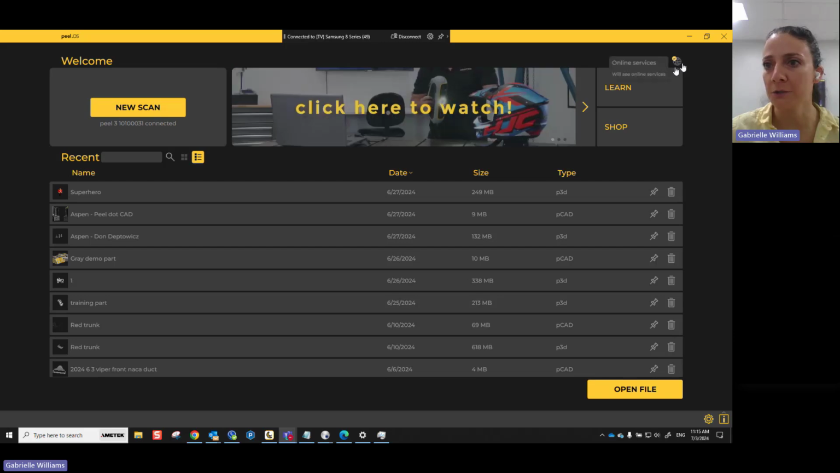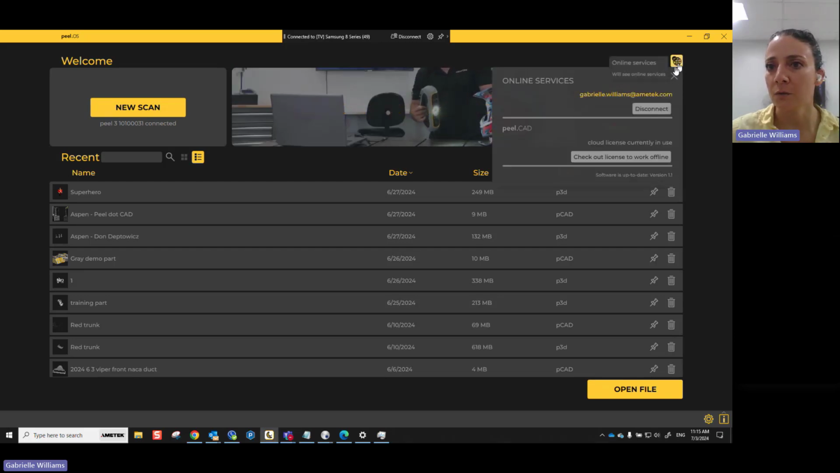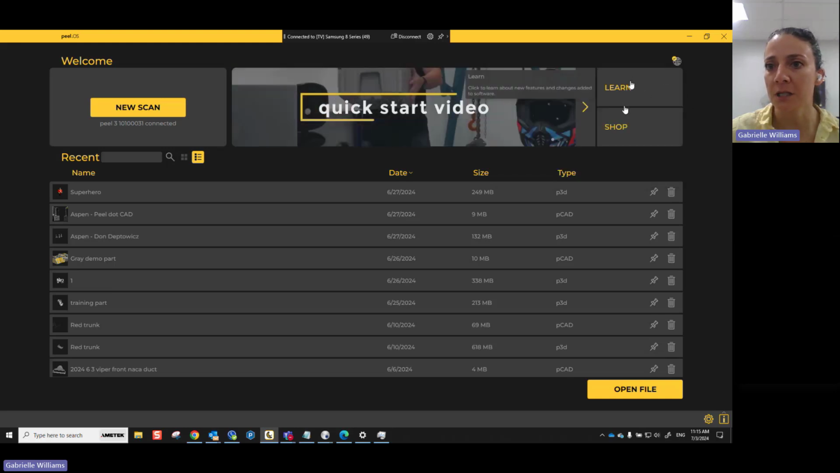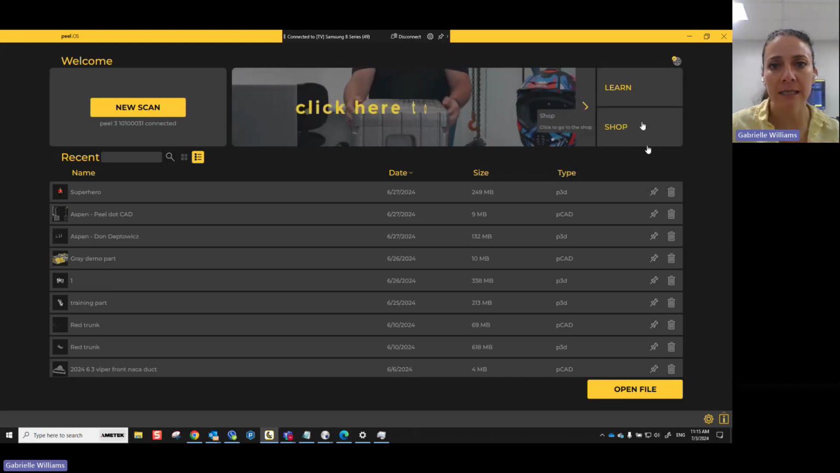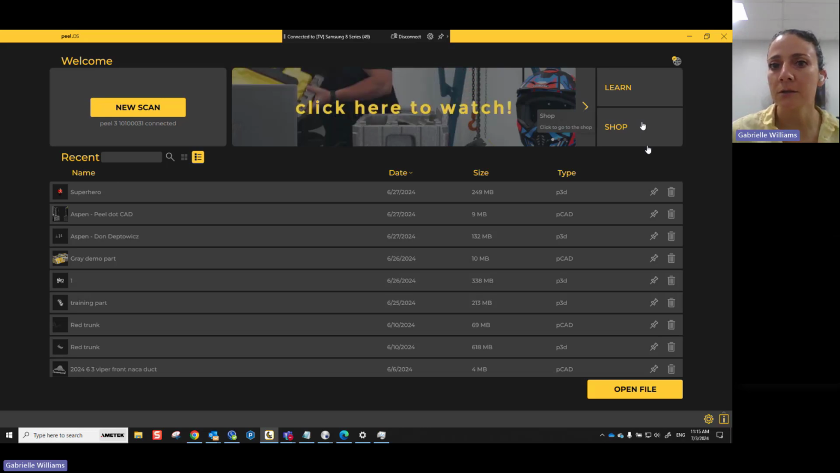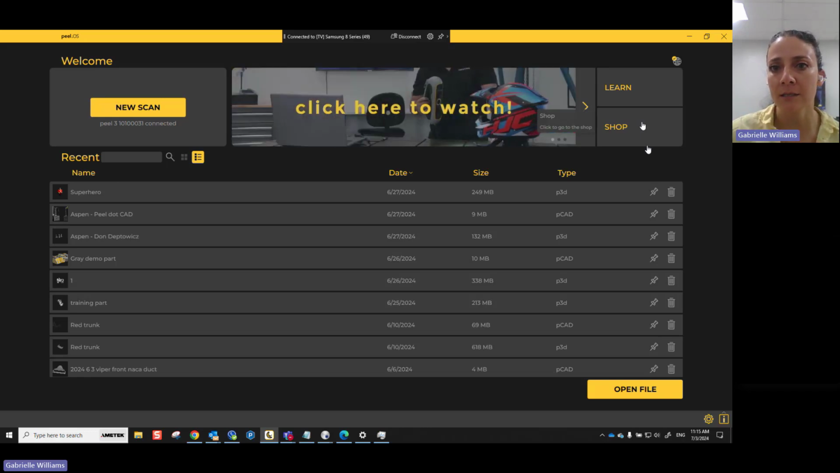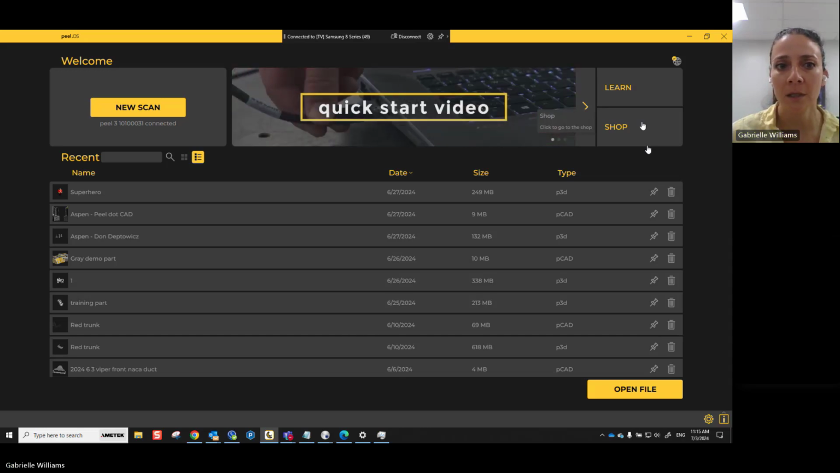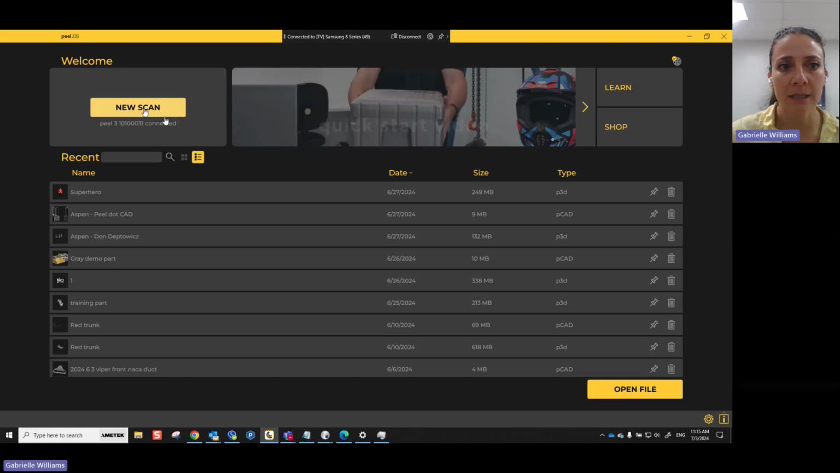And as I mentioned, on the online services, when you click here and you log in, you can also go to the Learn section and the Shop section in case you need to purchase anything else like additional targets, or if you want to purchase a rugged case or a longer cable for your scanner, you can do that all here. So once you're ready to scan, you just click on the New Scan button here.